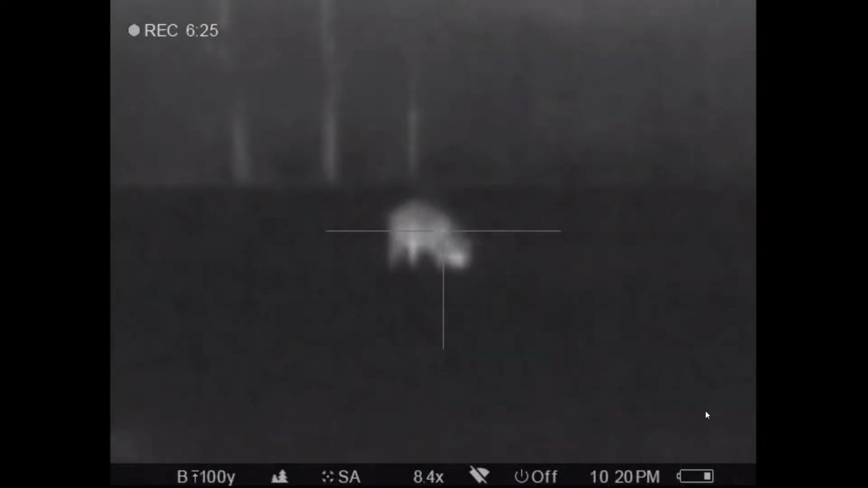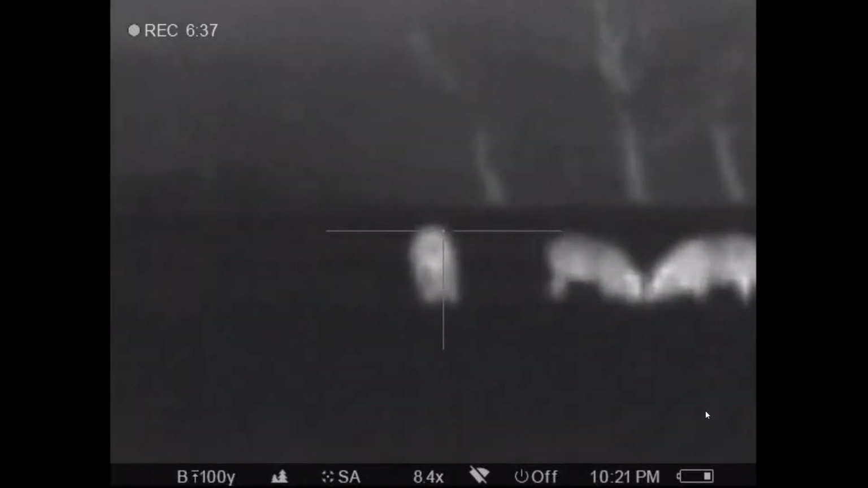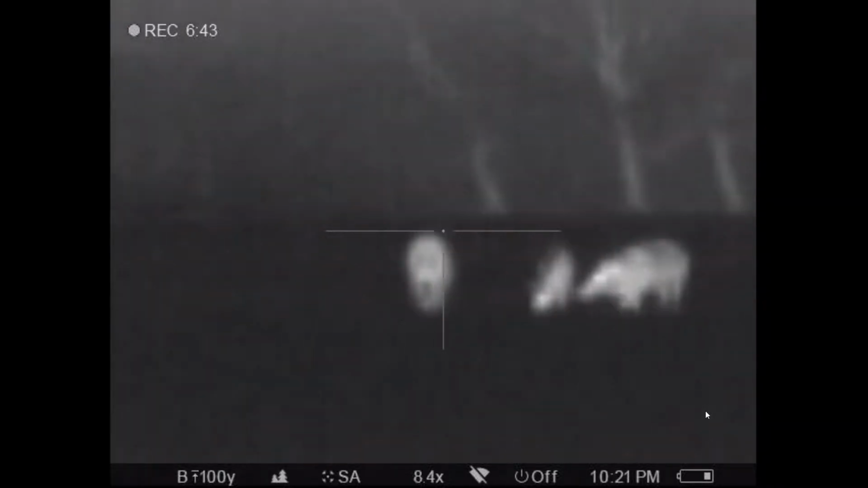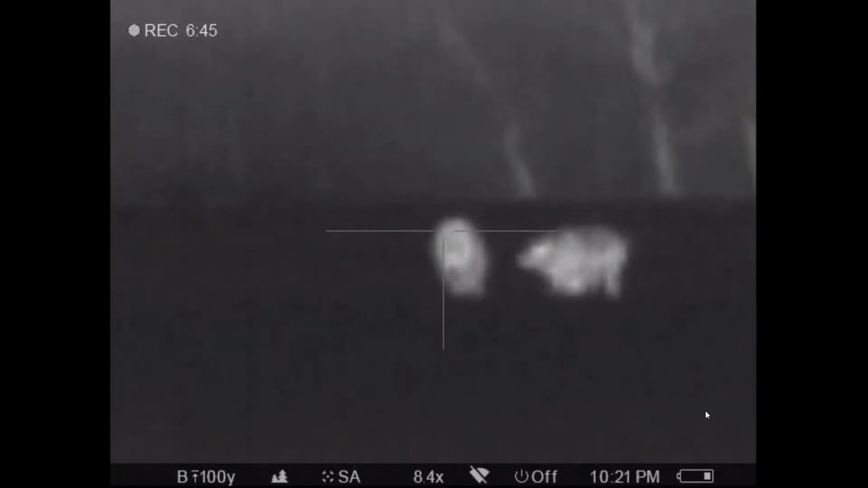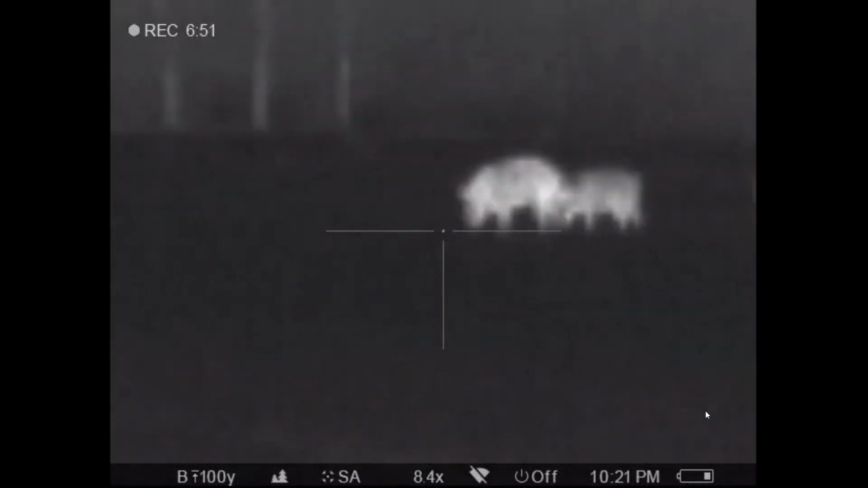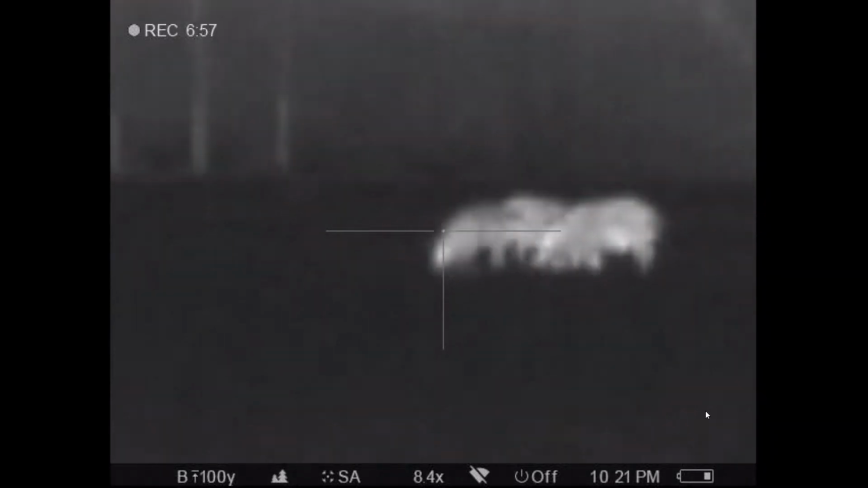Well, just like in the past, hogs have their own way as to who's going to be where. Now, one of these hogs, I think the one on the far right, is a hoss now. I mean, this hog is, you're going to see, I keep shifting my focus to the left-hand hog. We're all trying to get ready. That hog on the right, I think, is one of them that ran off, but we ran out of film right there. It just started a new one. I'm going to have to start the next one.